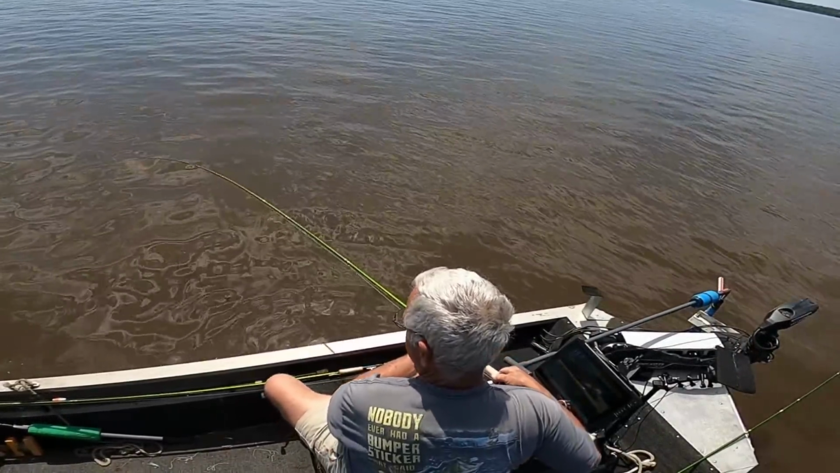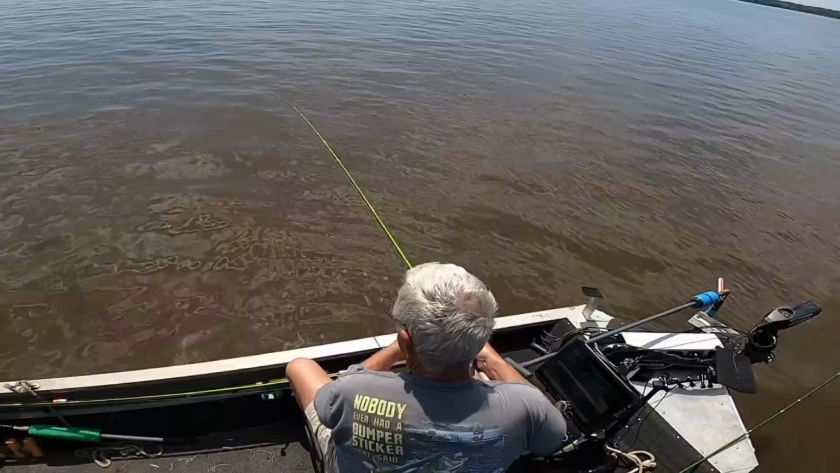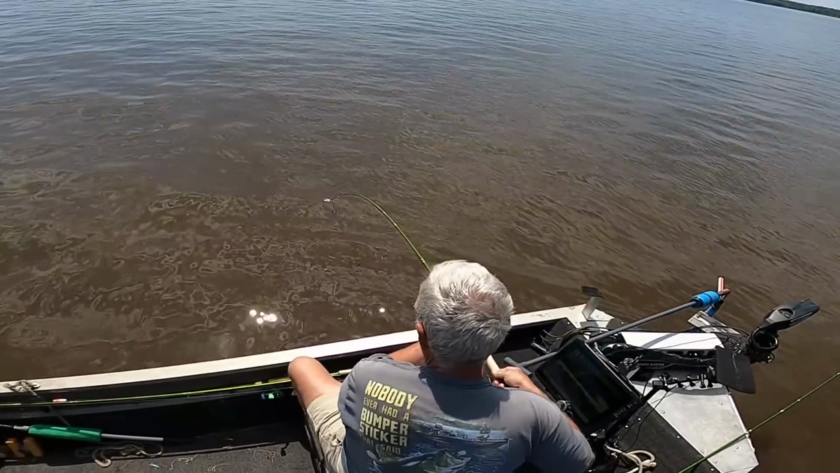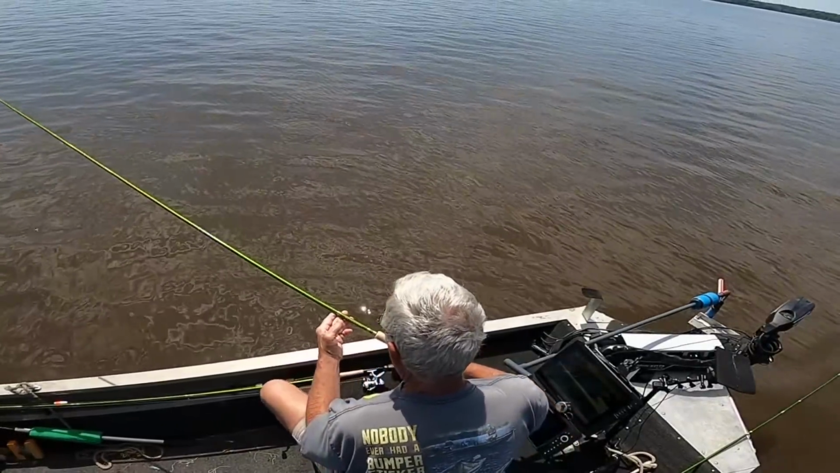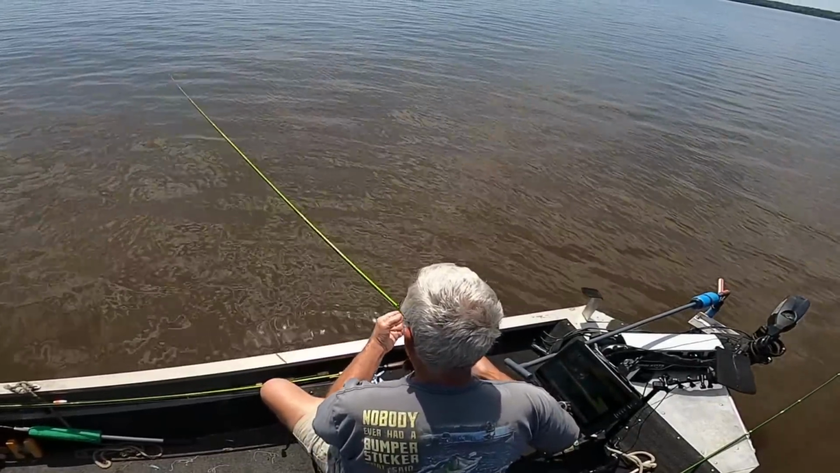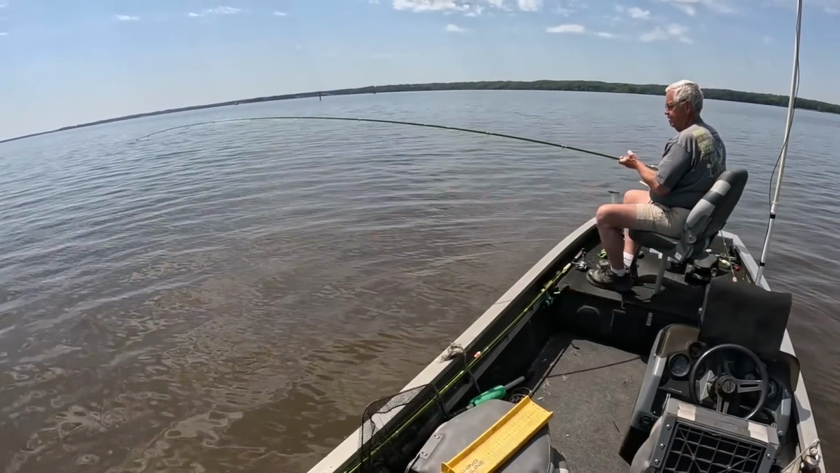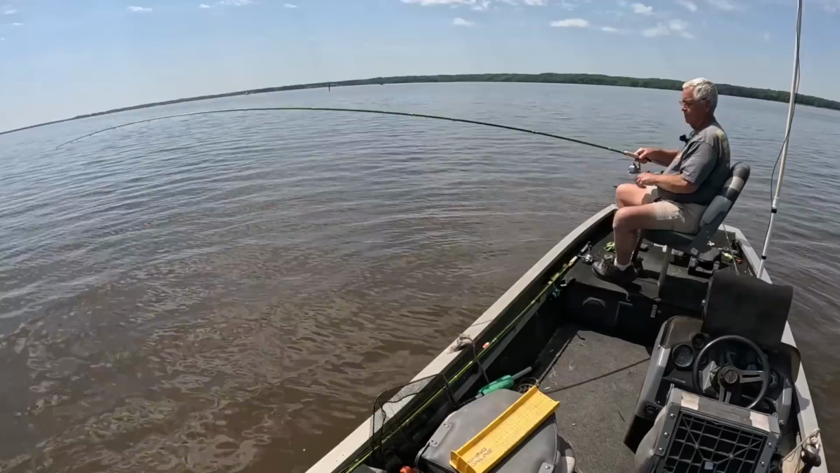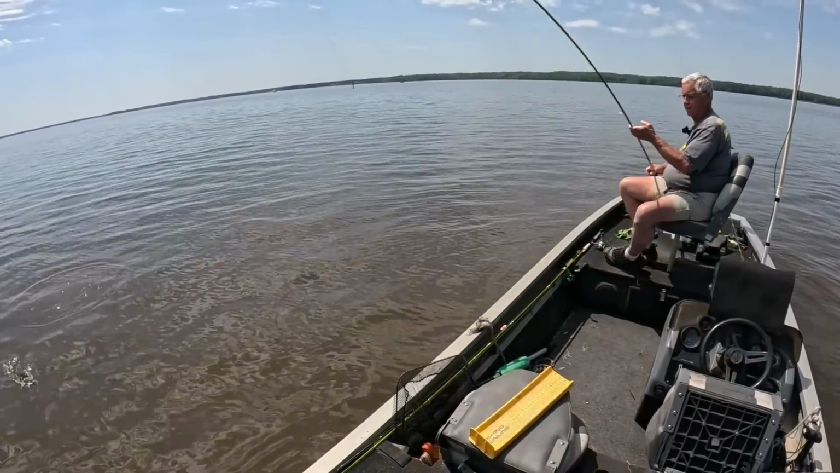Good Lord, what a lunge. Damn bugs. Man, he going way down in there, ain't he? Here he comes up now. He's getting tired, I think. Well, maybe not. Golly, no, he ain't tired. That's a big old fish right there. There he is right there.